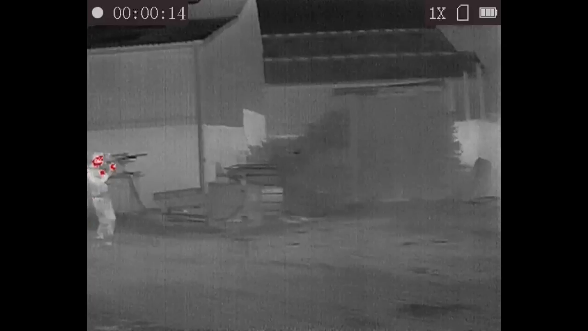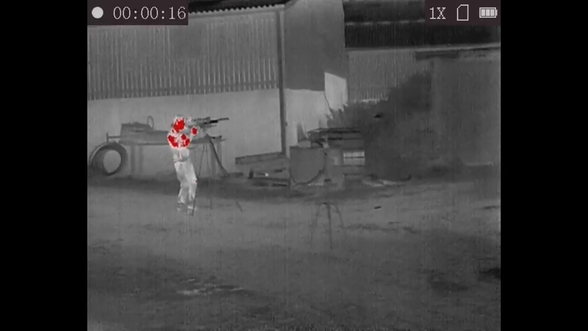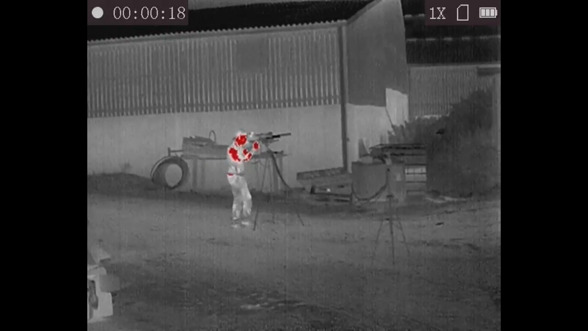Having a quick look through the thermal. Lofty's just doing a bit of scouting, seeing what's around. There's a few bodies starting to pile up now.